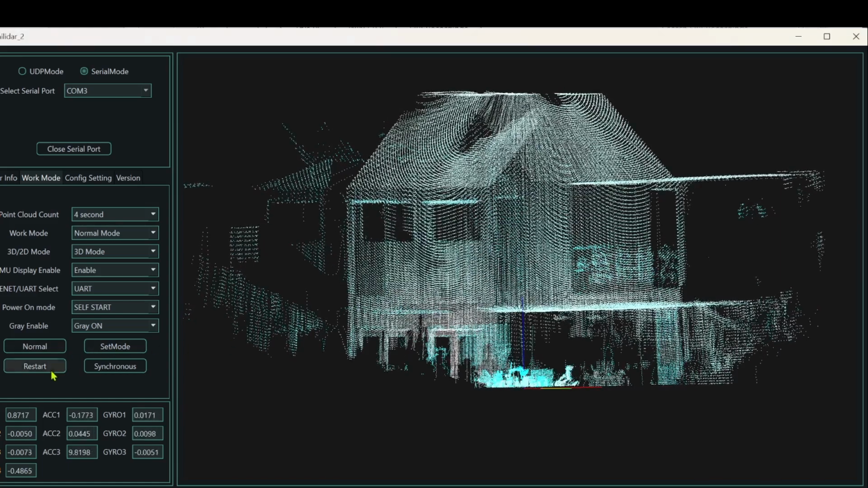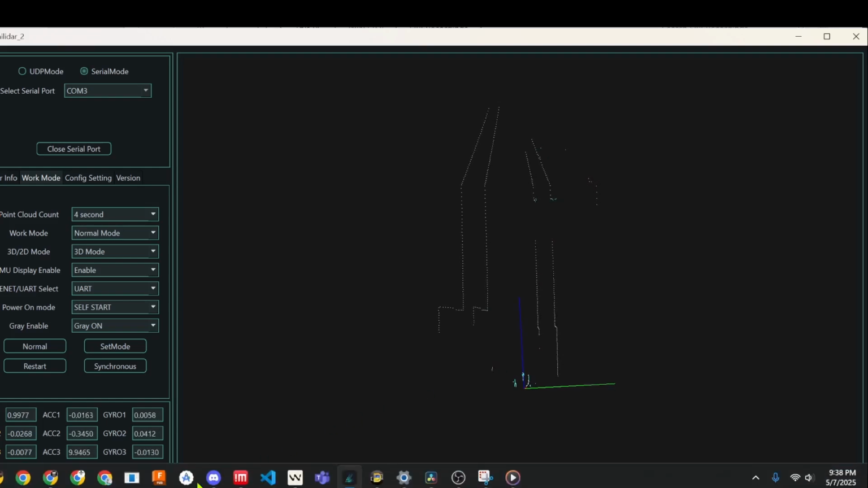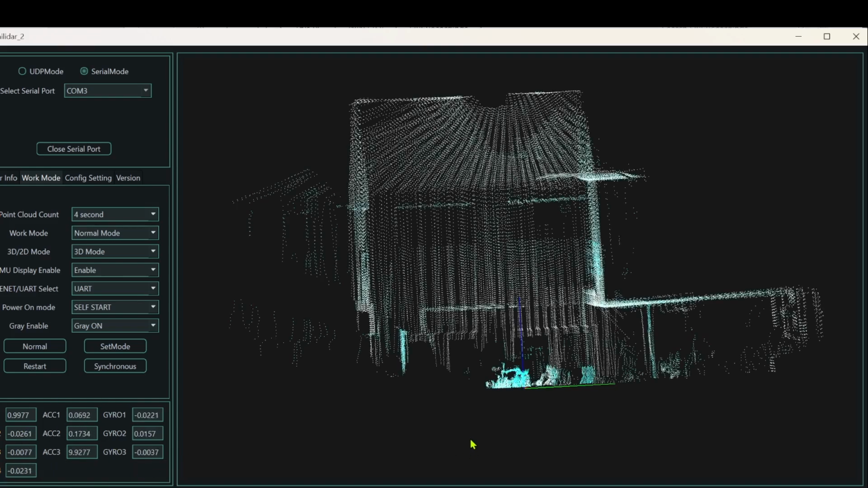Oh, I had the camera up that whole time. I probably should have hidden it. All right, it's going to take a minute for it to spin up to full speed and start displaying data again. But you can see that the IMU is enabled because now we're getting this data down here. So I'm going to hide that camera again.